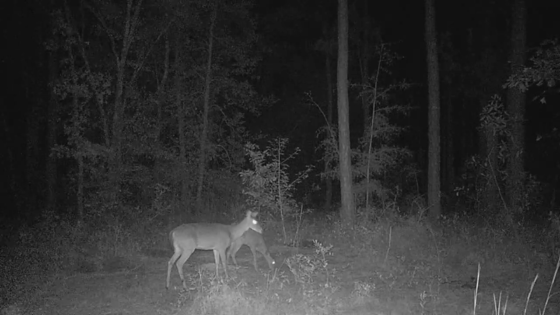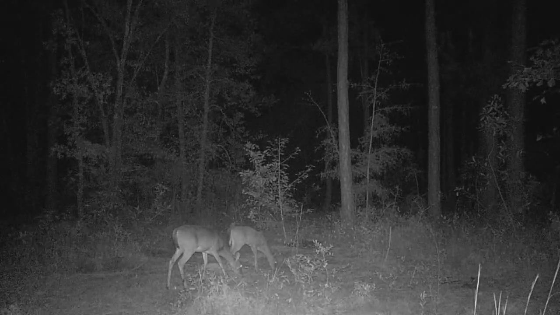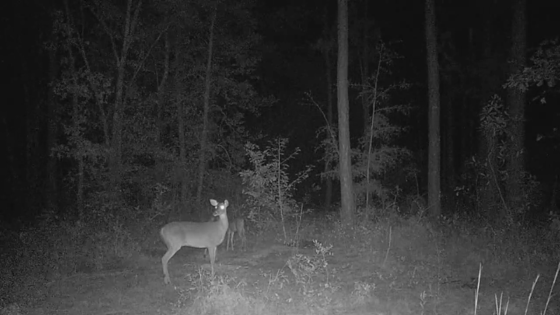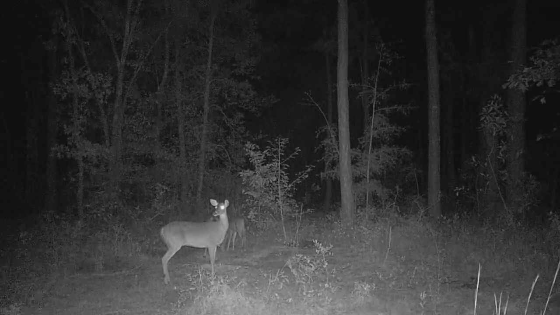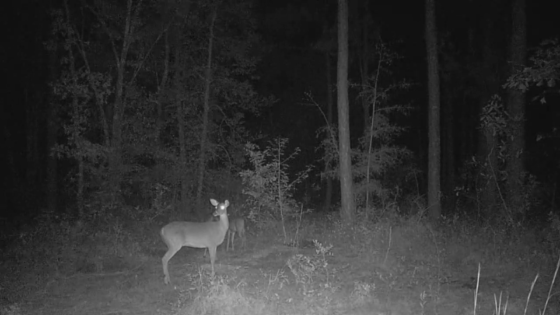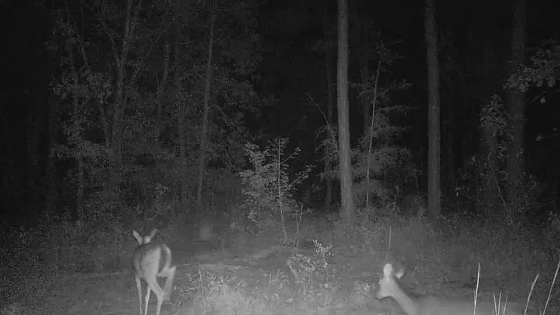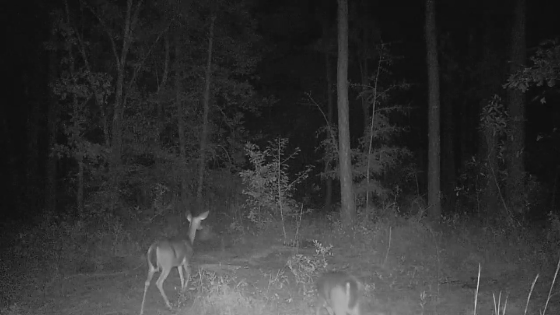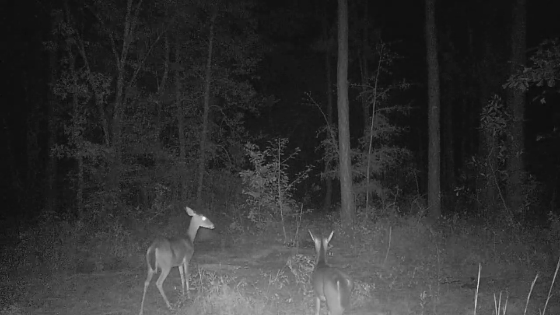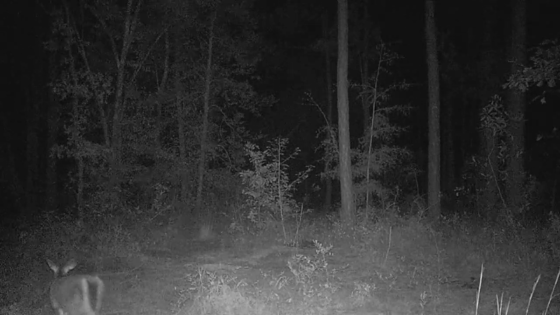Still nothing. Attention's perked up, but they're hovering around the corn, nowhere near the attractant. A couple more meandering in, just checking that corn out.